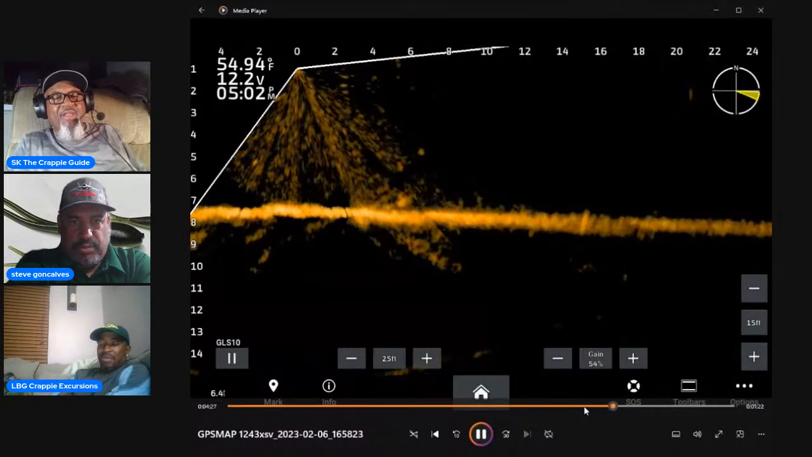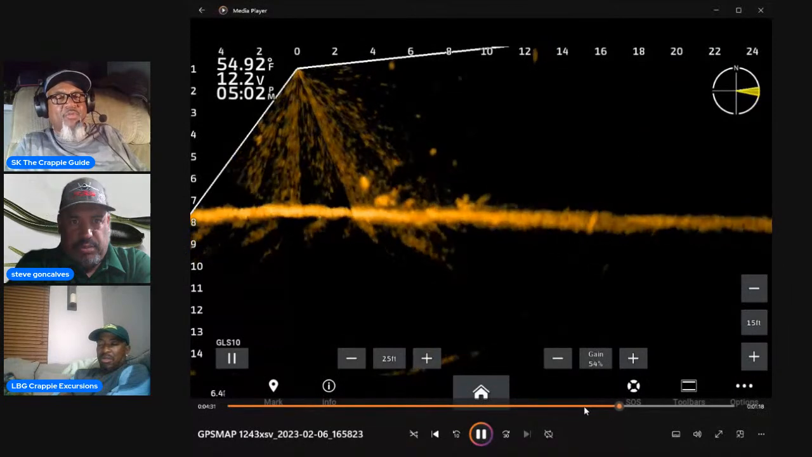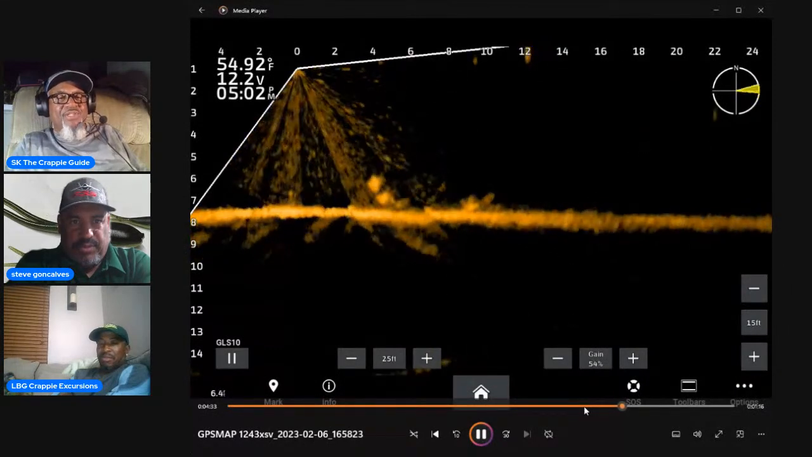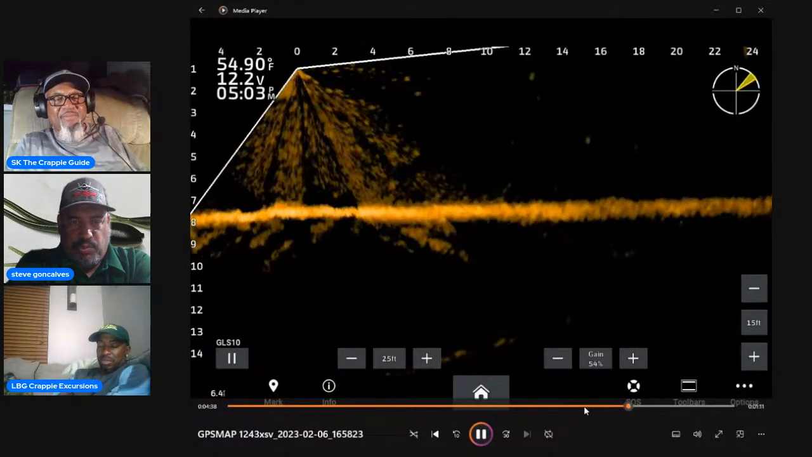And you can tell that wind is blowing by how fast my boat backs up without me turning my trolling motor. And I'm on that fish tail right now, but I can't even get a reaction out of him.